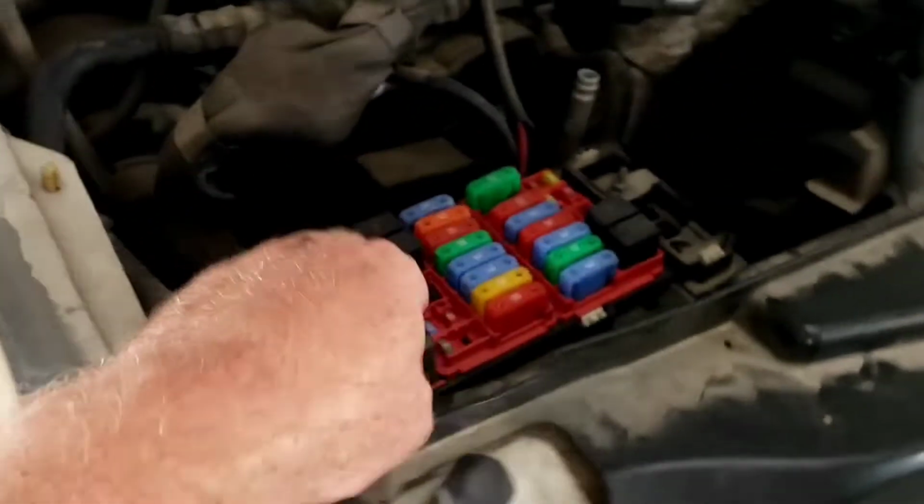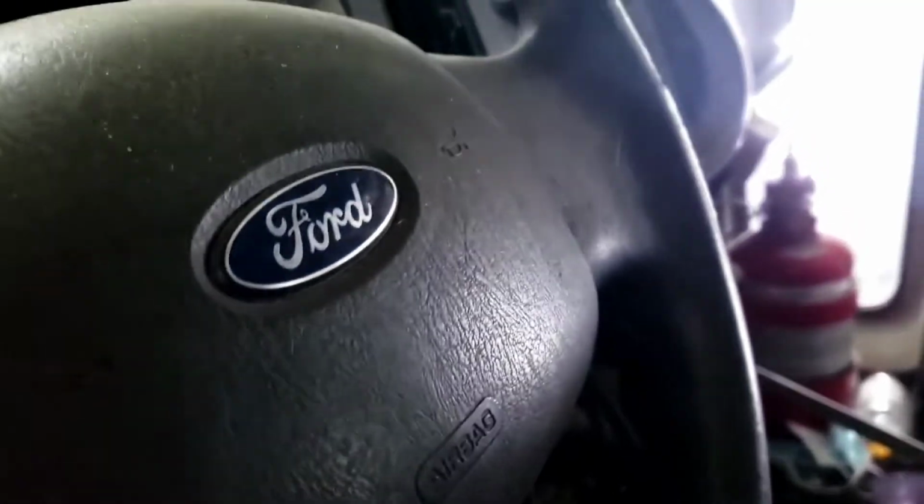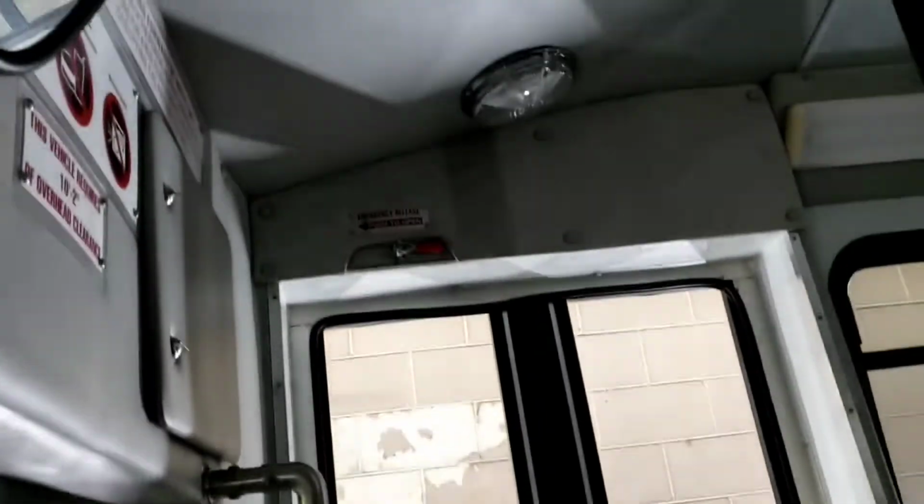Long story short, we pulled all these fuses one at a time. It never went away. Now it's got aftermarket cameras on it, after fire suppression. We unhooked all this stuff and it never ever went away. We did a lot of stuff. There's fuses up top, back up in here. Nothing ever went away. What we're going to do now, I'll show you what we're going to do.